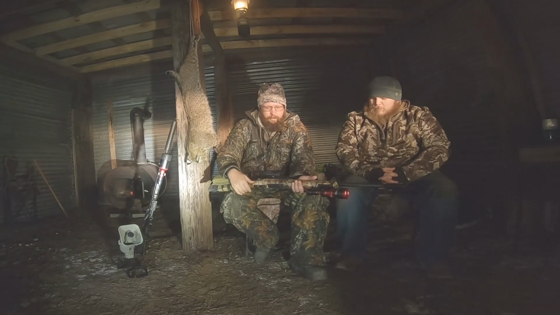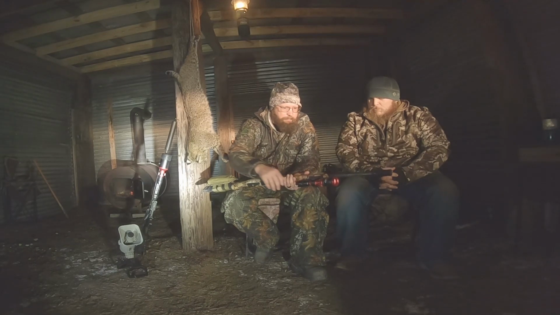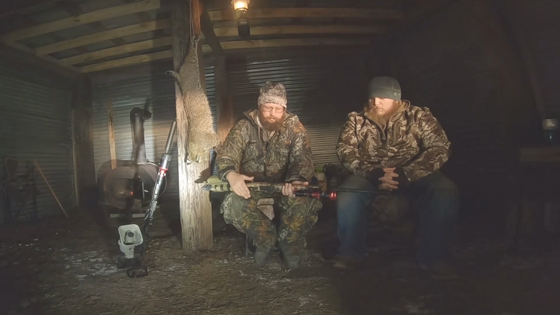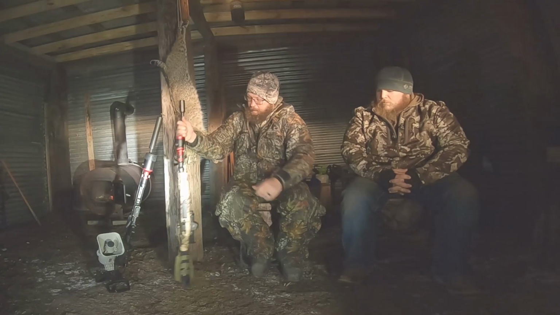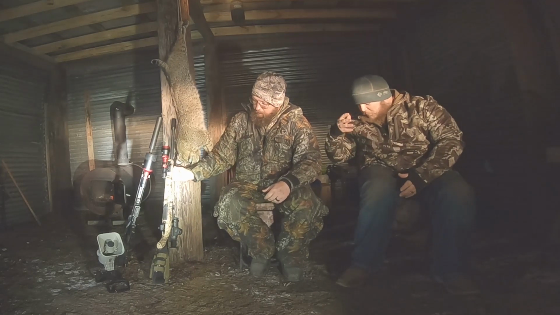It's nice to be able to see, but when we're using these thermal scanners, we don't really need to see all that far, because we're using our thermal scanners to find the animals. But if you're using your gun to scan with, you probably want the coyote cannon.